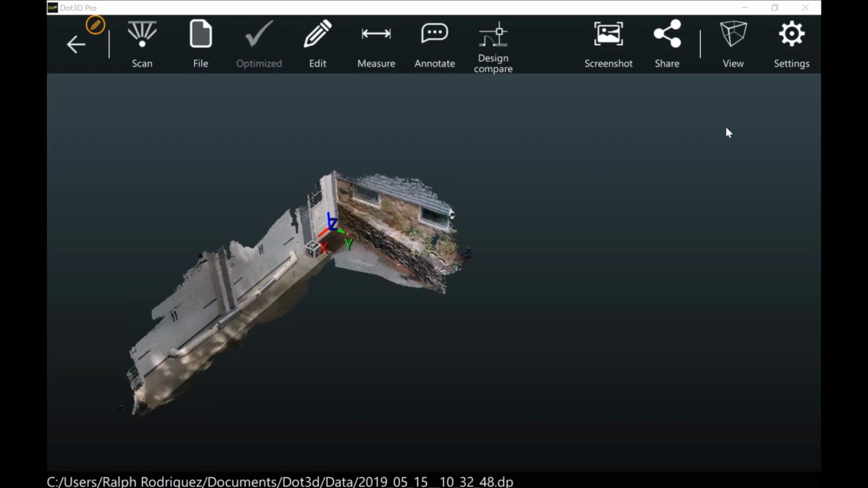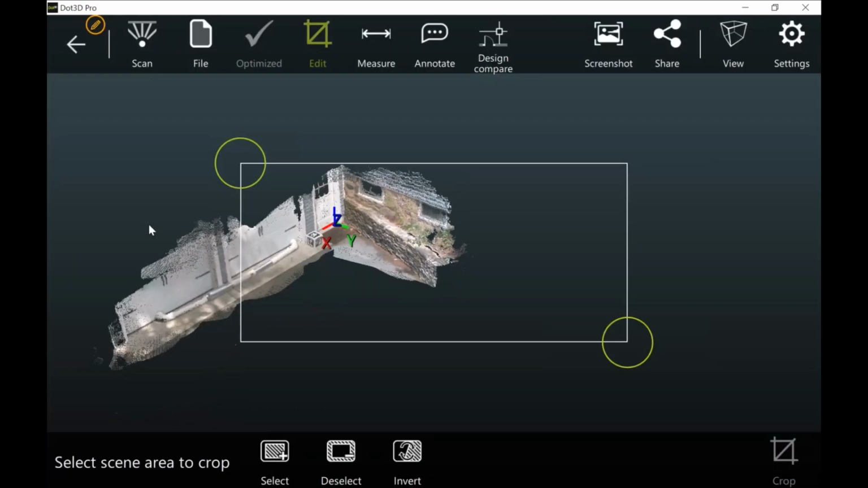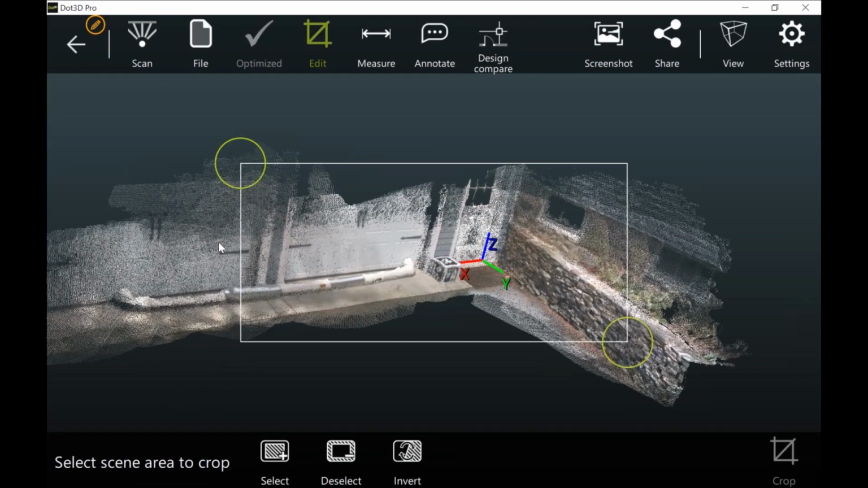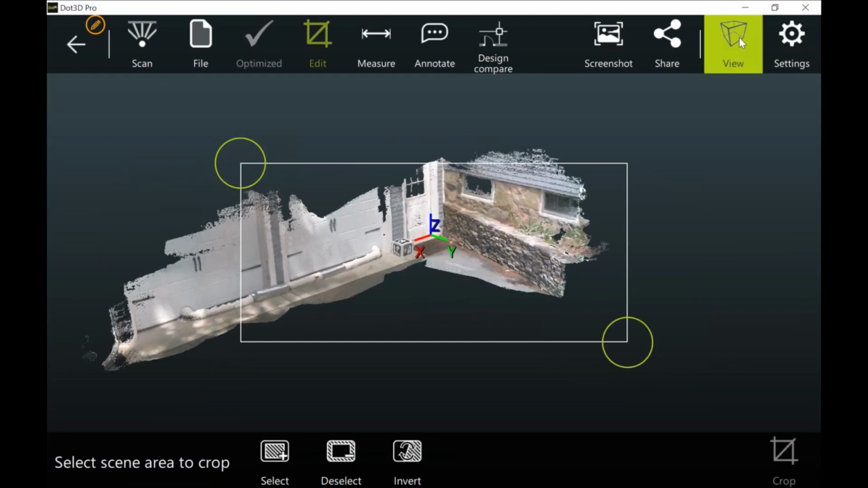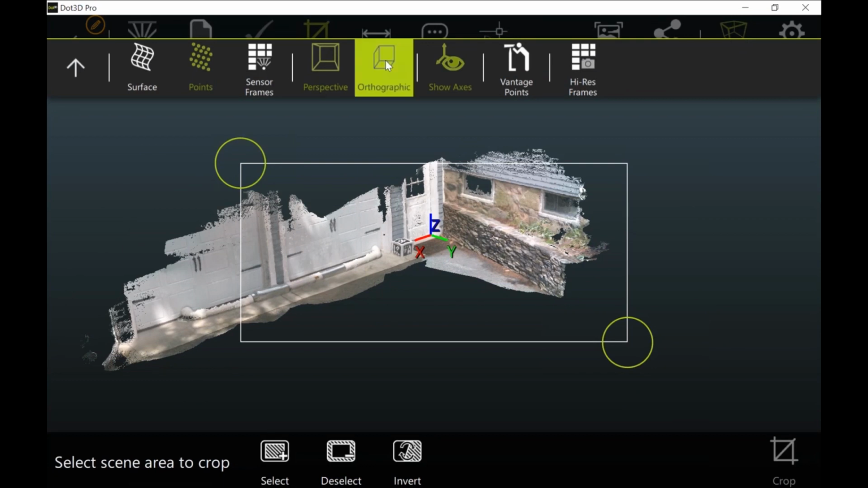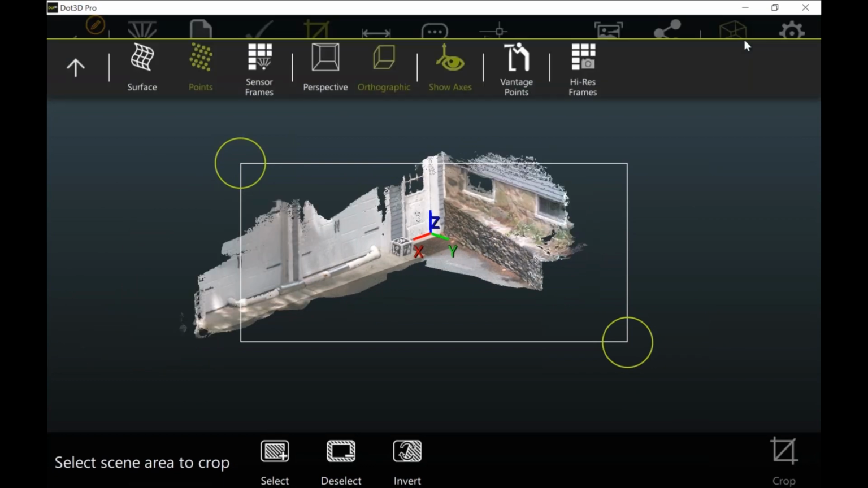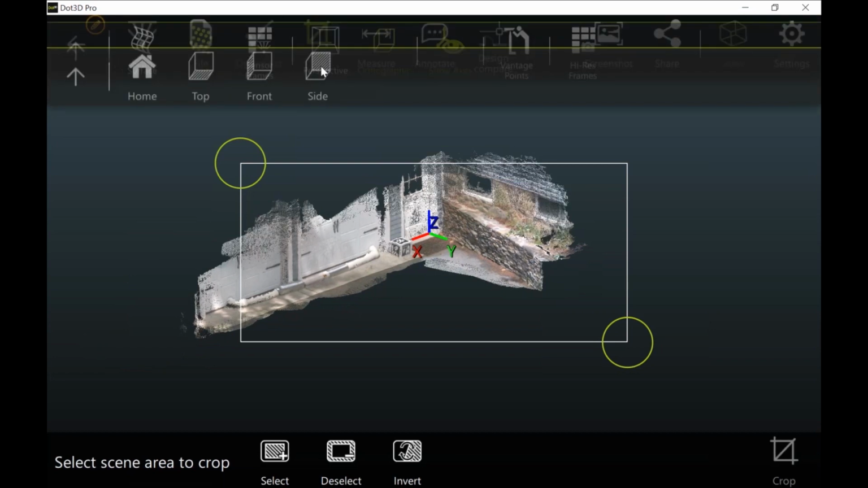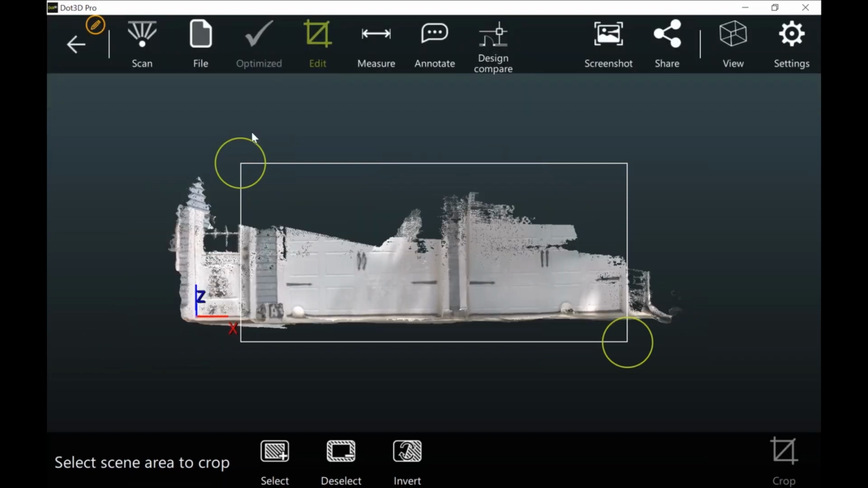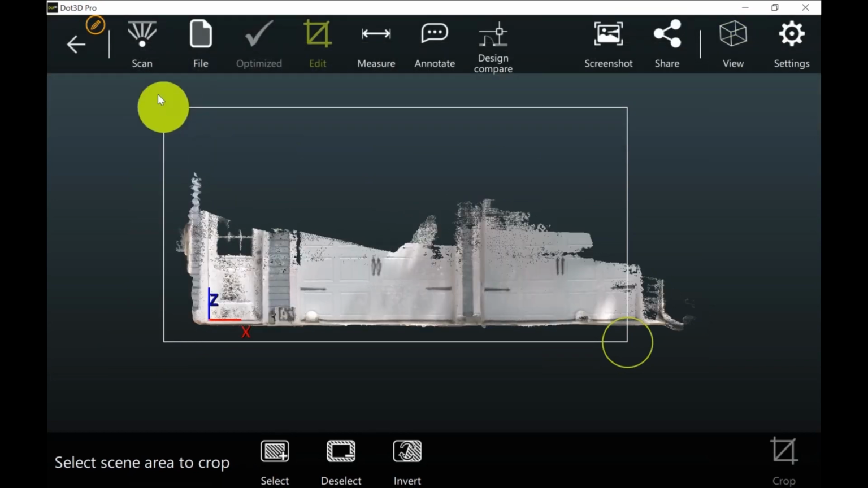Next, if you want to do a more traditional crop, you go to Edit, Cropping, and you can crop anything that you point through this rectangular box here. An easy way to do this is go to the View tab and switch to Orthographic View to look straight on at everything, and then do a vantage point side, and that'll let me shoot straight through.